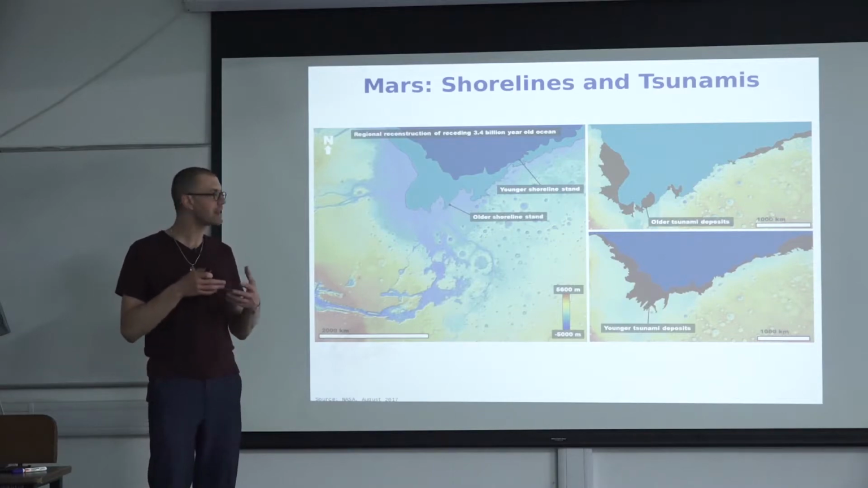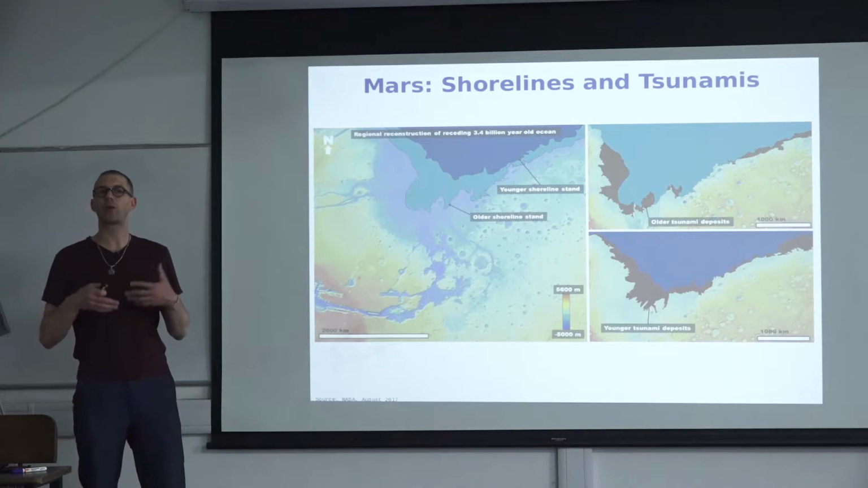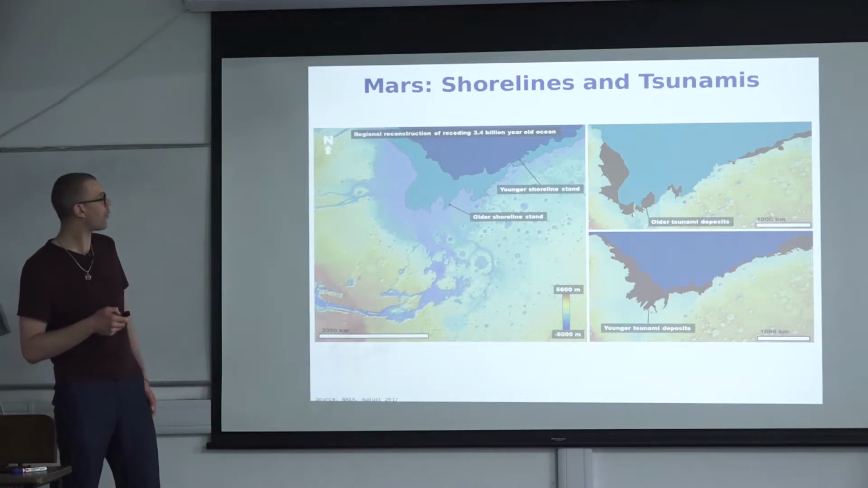And these flooding deposits have been interpreted to be tsunami deposits, similar to what we see in coastal Chile, for example, after a large earthquake. So this is interesting, and that's another piece of evidence for water on Mars.